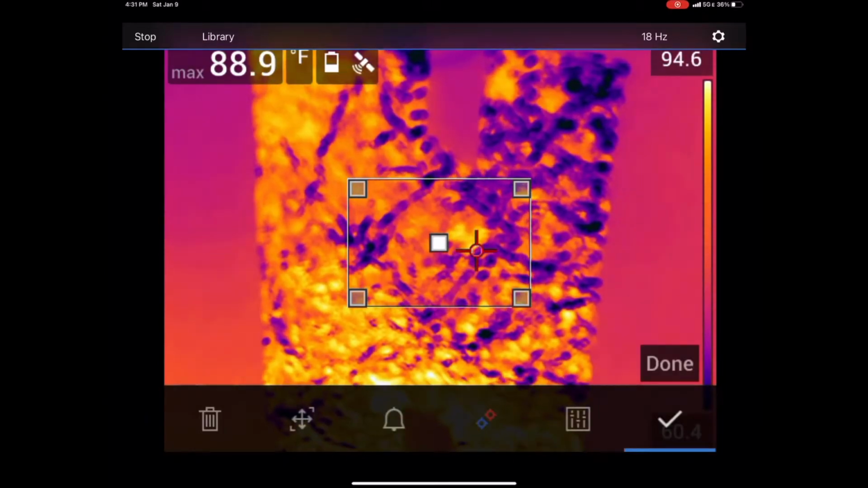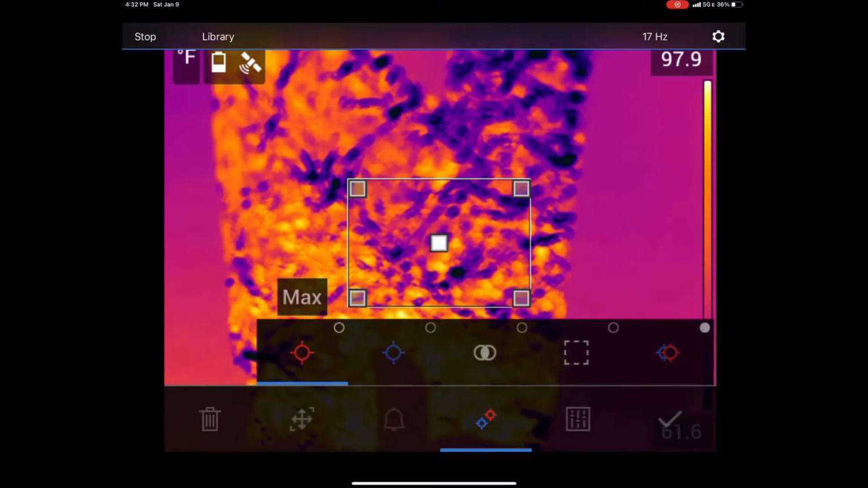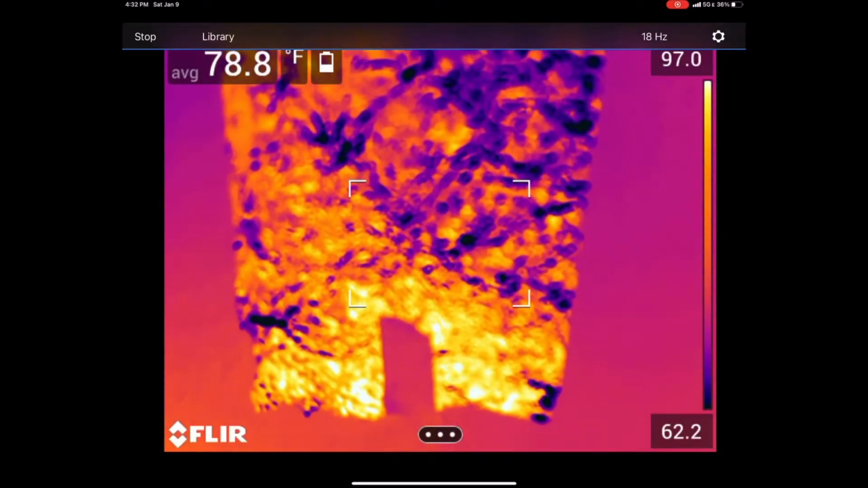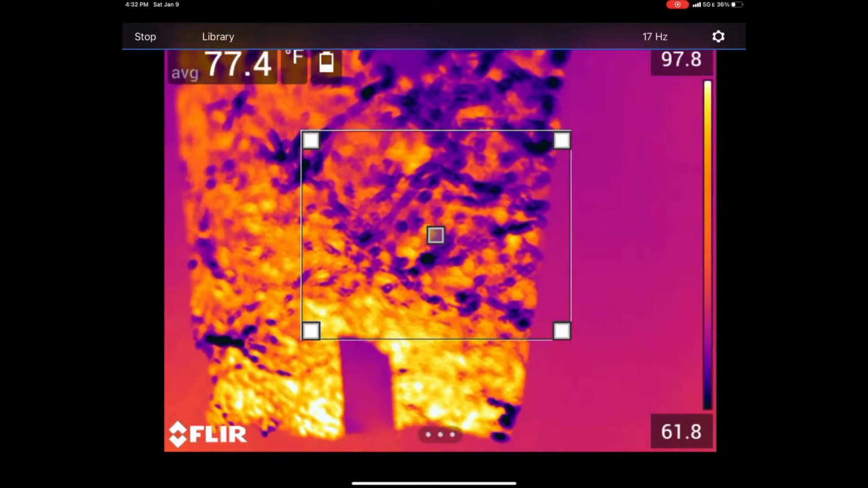We're going to go into our settings down here. We're going to unselect max. We're going to select average. What we're going to do is also make this a little bit bigger so that way we get a better average of what we're reading.